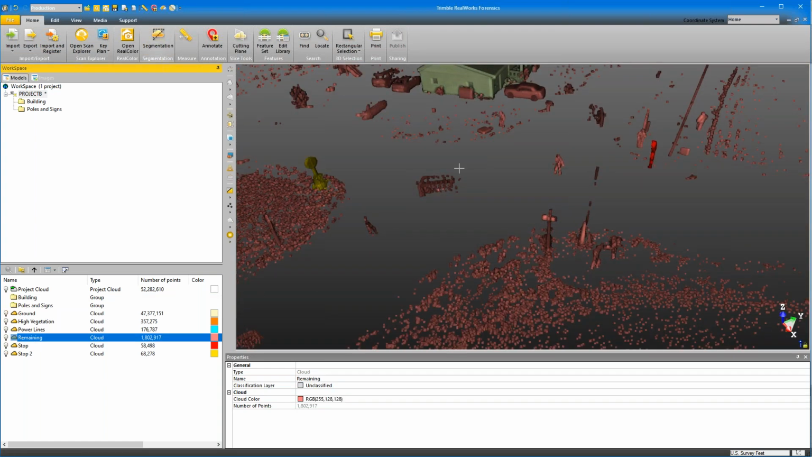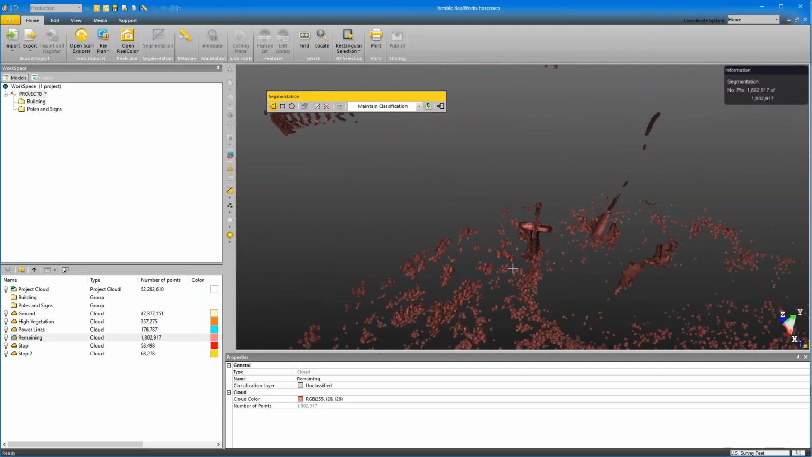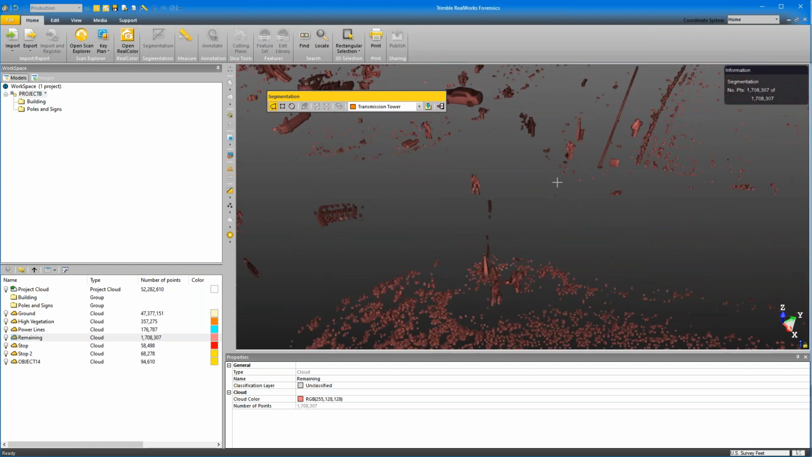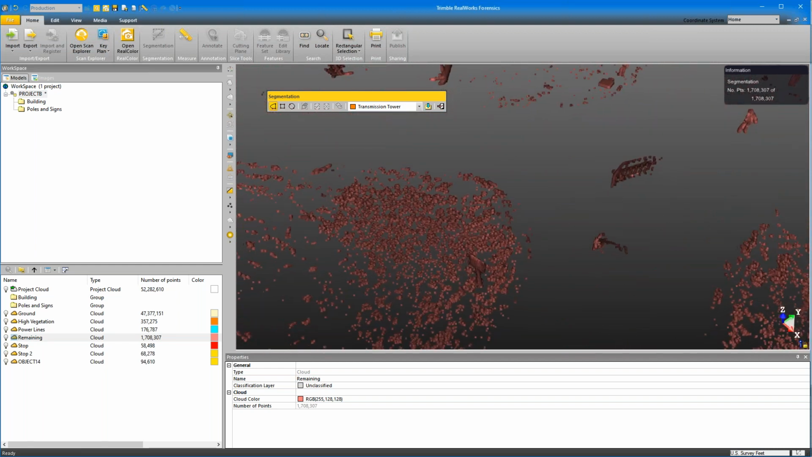I'm going to segment out my road sign. I'm going to tell it that this is a sign. And I'll create it. Now I can move over to my next part, which we have a village sign here.